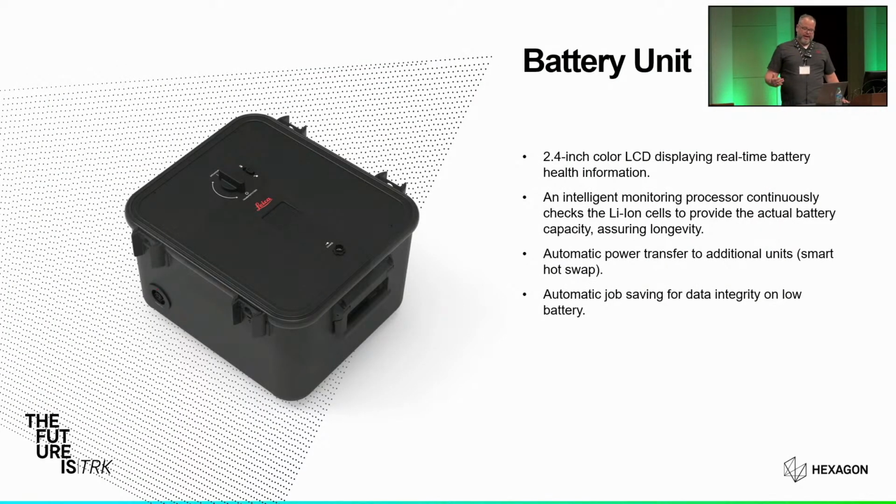I talked about the battery unit. So the battery unit working in conjunction with the controller unit, they're intelligent in their collaboration as far as power management goes. So when you create a mission plan on the field software, not only is it going to determine the best routes to drive, but it's also going to tell you what the storage requirements are for that collection. It's going to tell you what the battery requirements are for that collection.